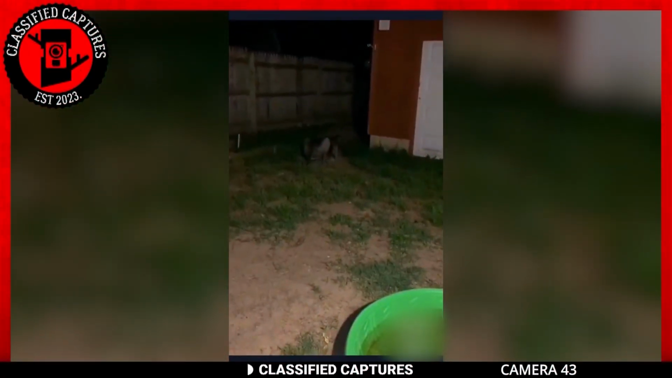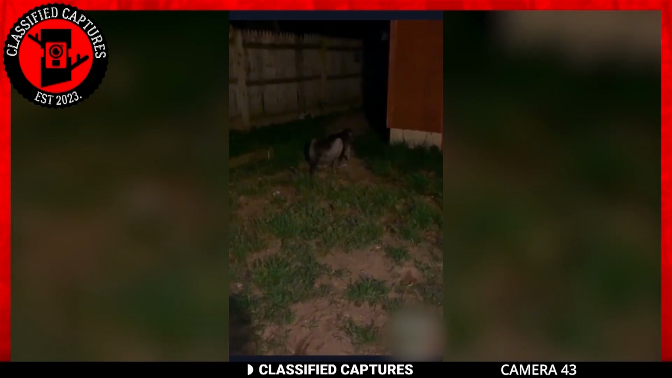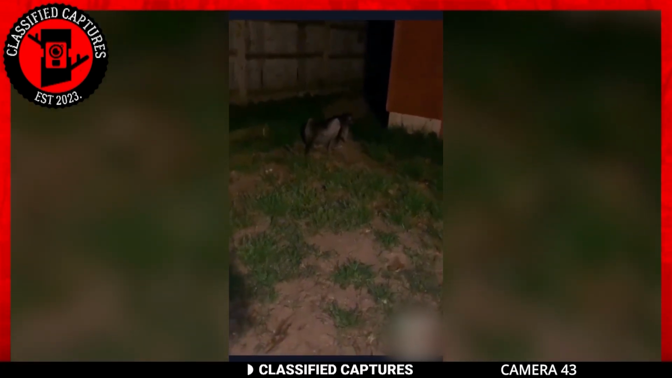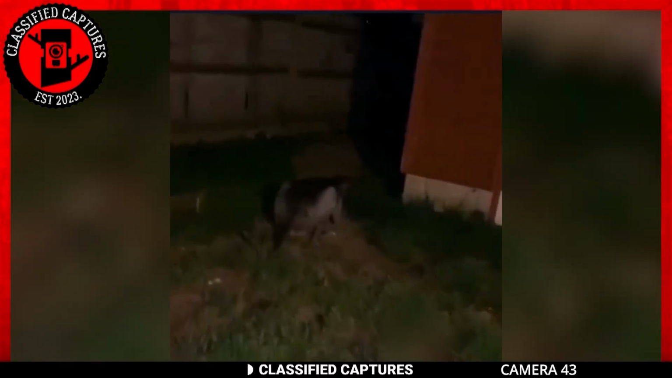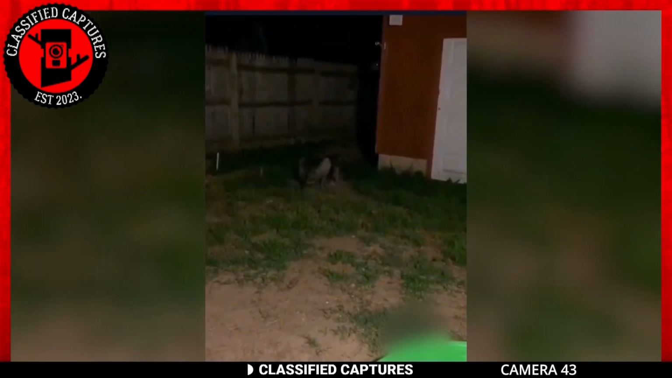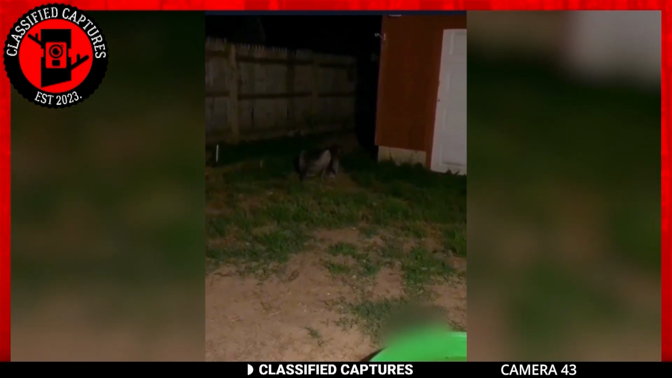Something large is staring back at the dog. What do you think it is? What would you do if your dog ventured into the dark, unknown alone? As night fell and this dog owner prepared to retire to bed, she decided to find her dog and bring it indoors. After scouring the entire house, her quest led her to the backyard.